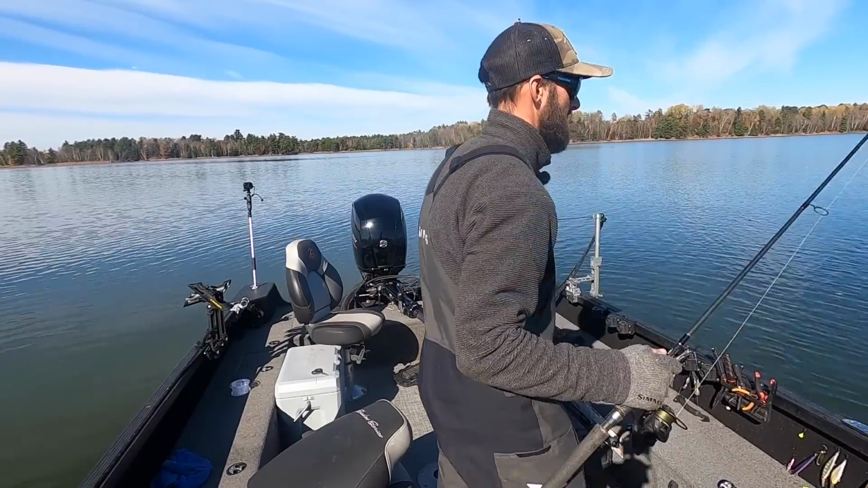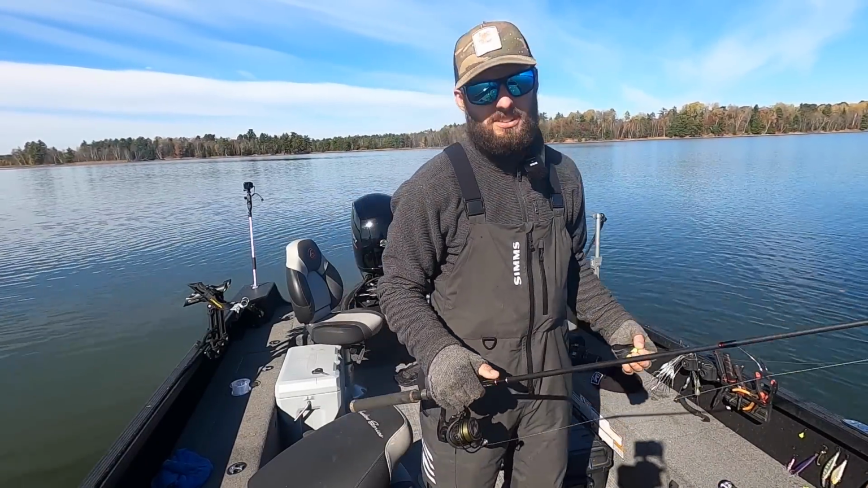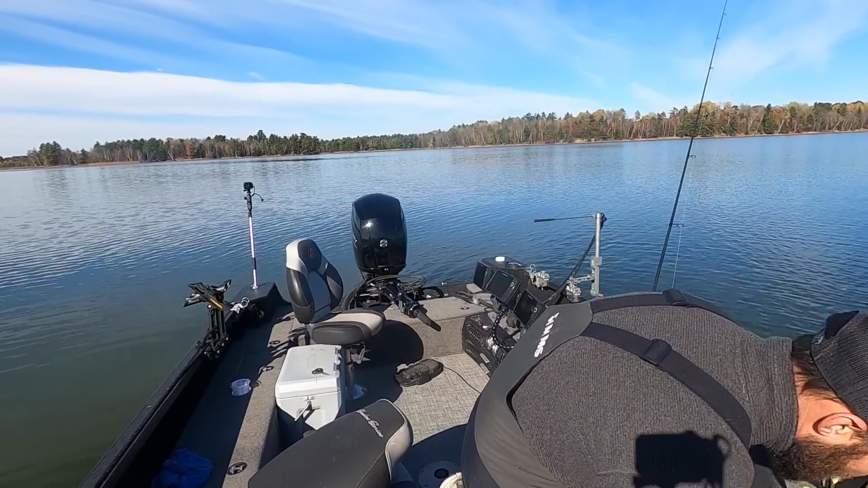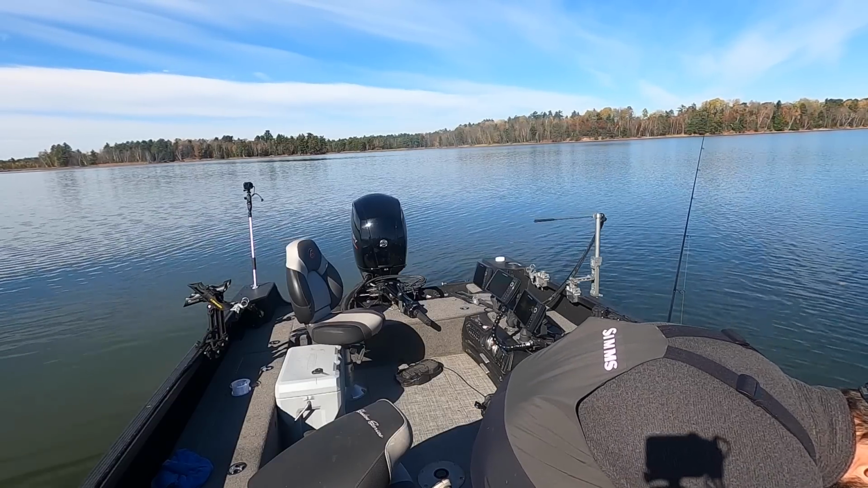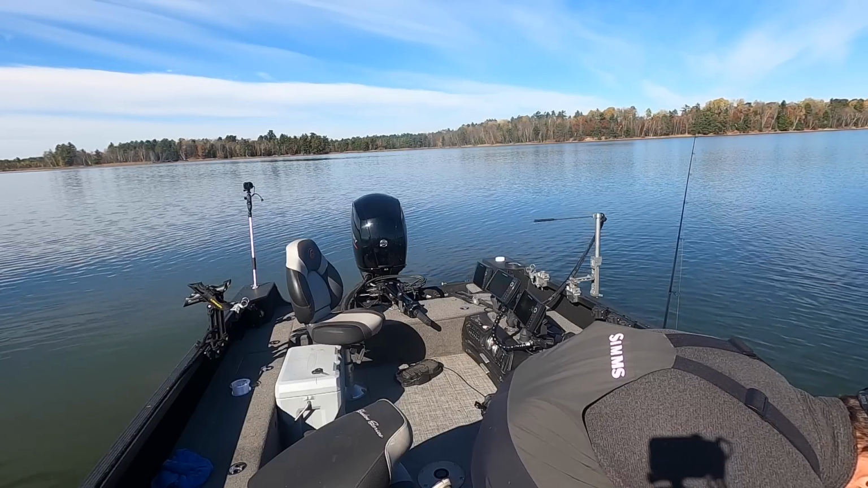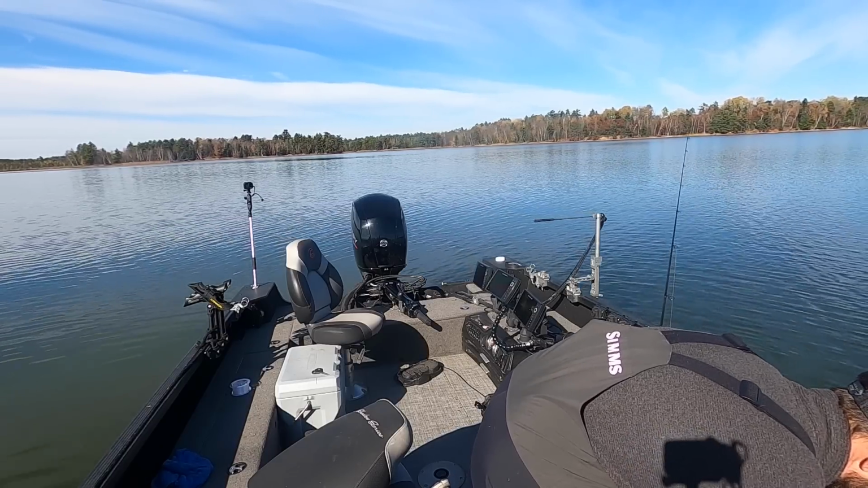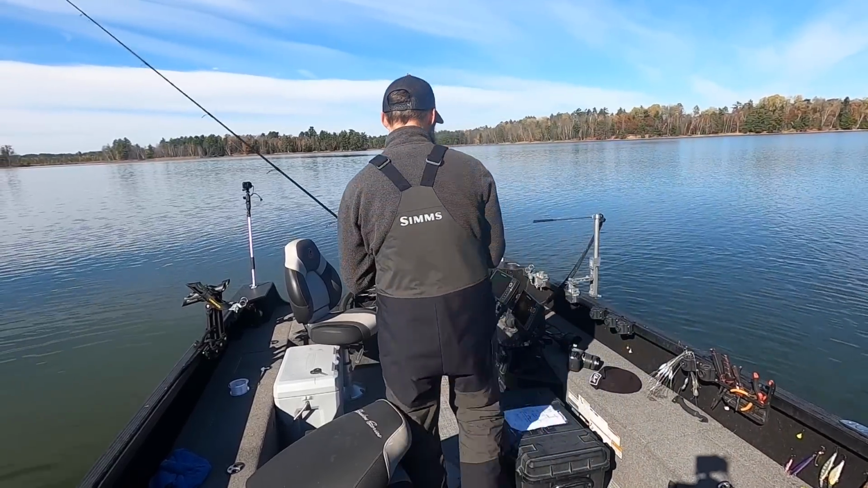I gotta put another minnow on here. You go through a fair amount of minnows just from hitting weeds, obviously catching fish too, ideally, but bring plenty of live bait. One of the reasons I like live bait more in this situation is because it's hard to move the rod very much. You're not trying to fish a presentation where you're moving the jig a long distance, because if you do that, you just get in weeds right away again.